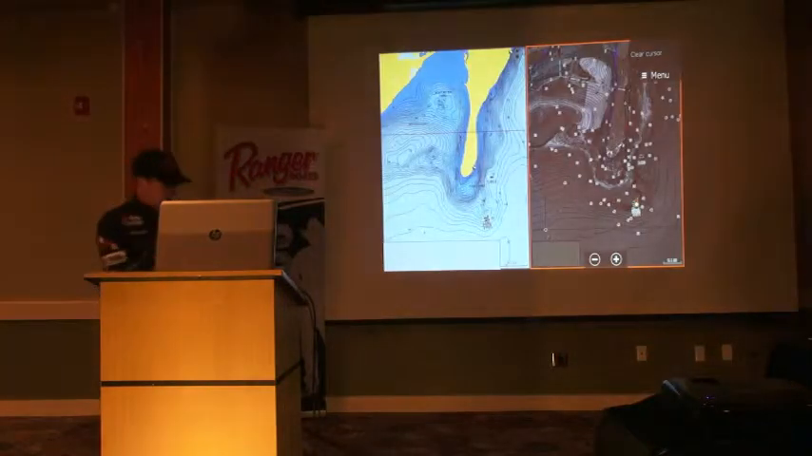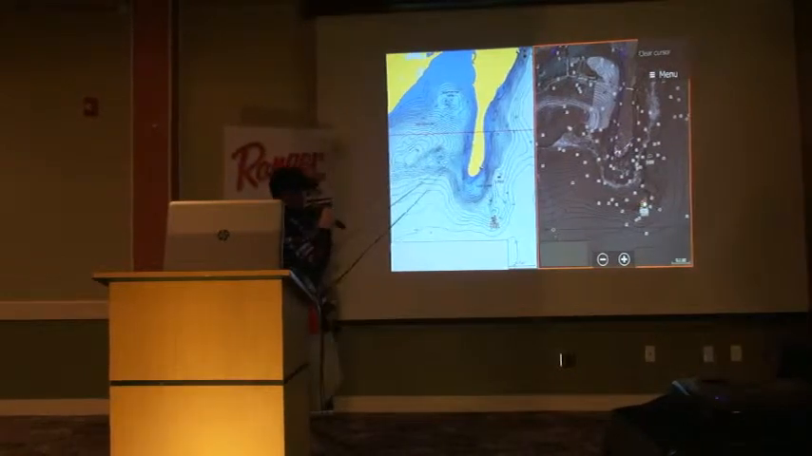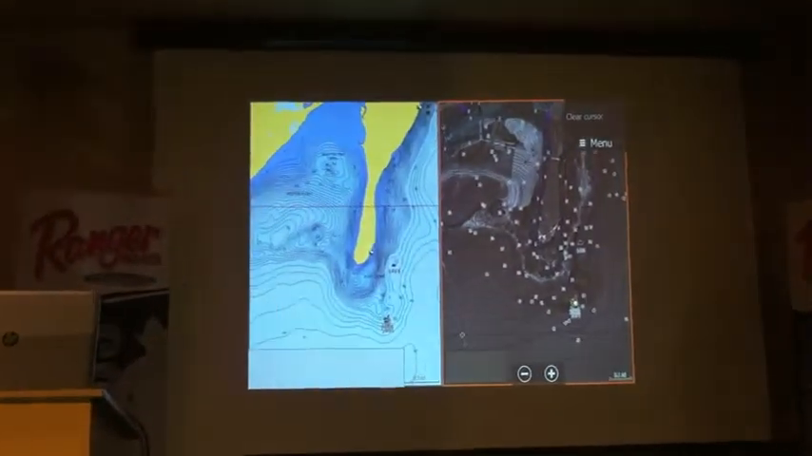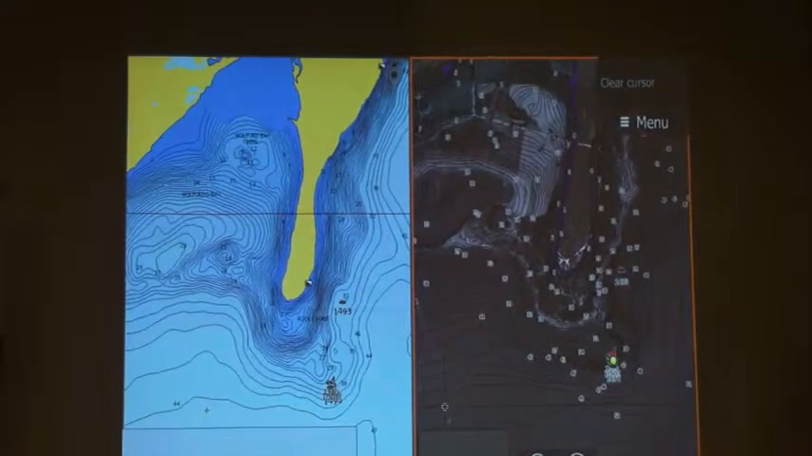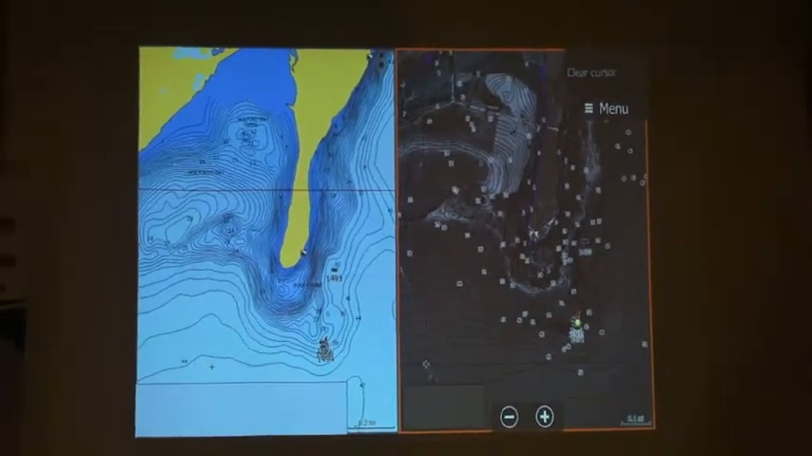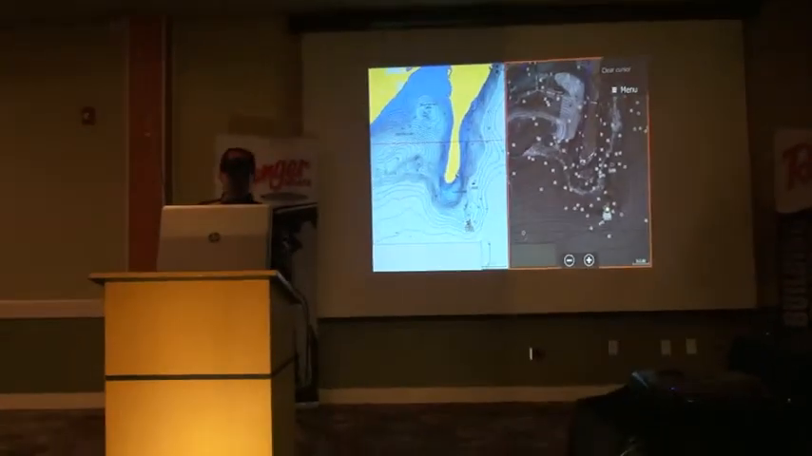Here's just another quick little screenshot of comparing a Navionics waypoint to another Lake Shark waypoint side by side, which we can do on the Lowrance units. I do that a lot of times, especially on bodies of water with a lot of structure. It's so nice to be able to compare two because they're usually not all the same, especially when it gets to bigger bodies of water and especially the Great Lakes.